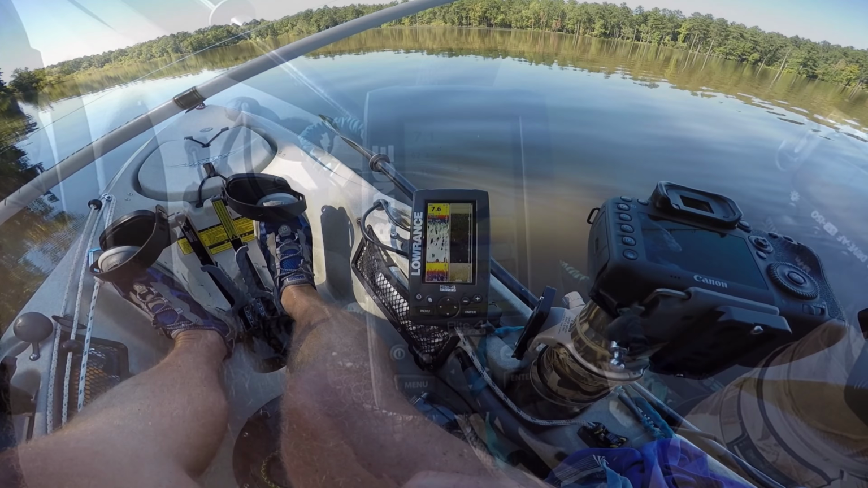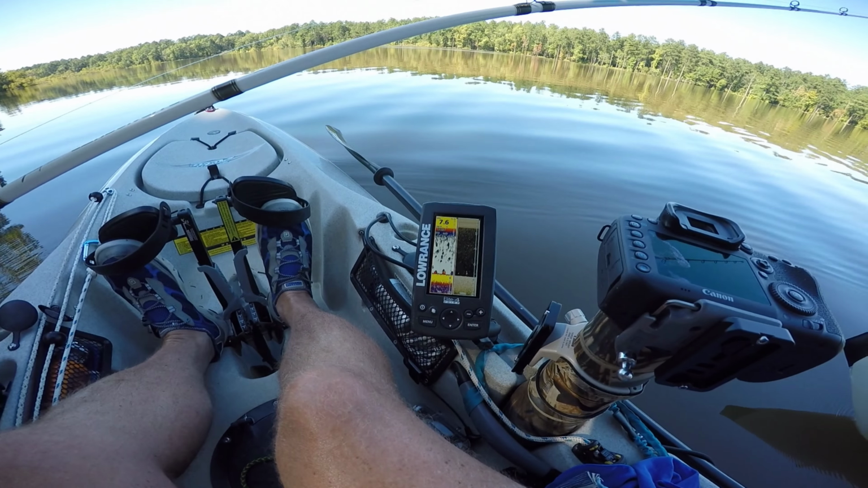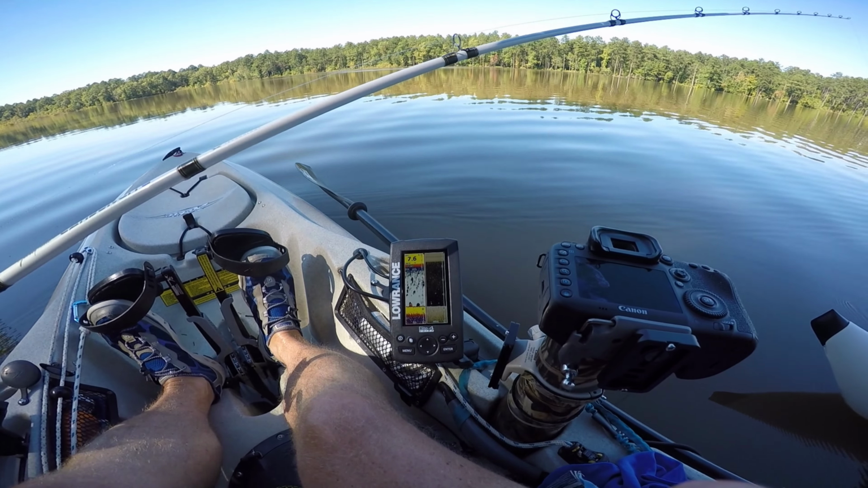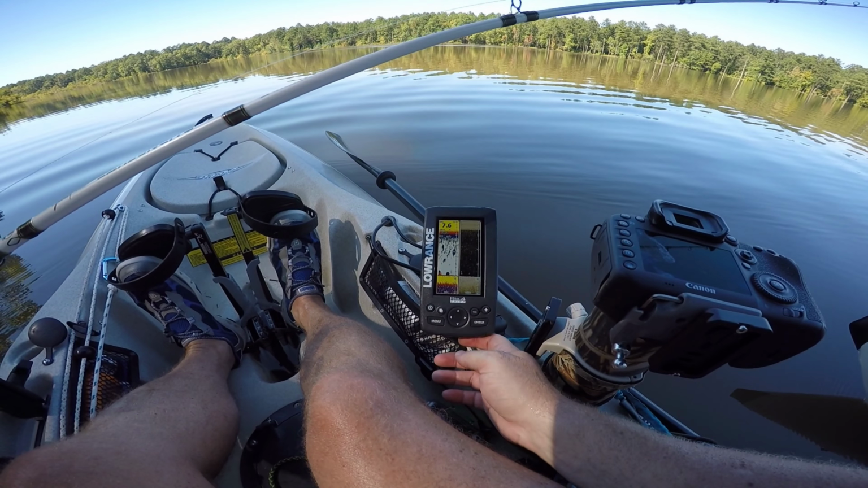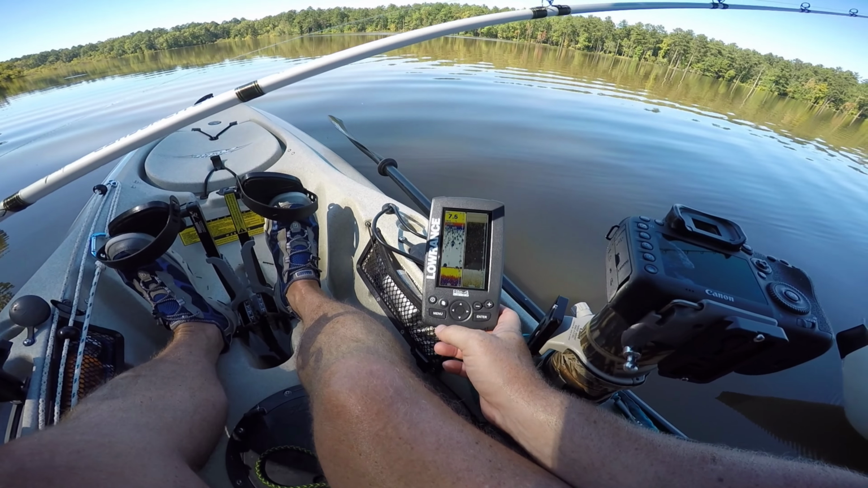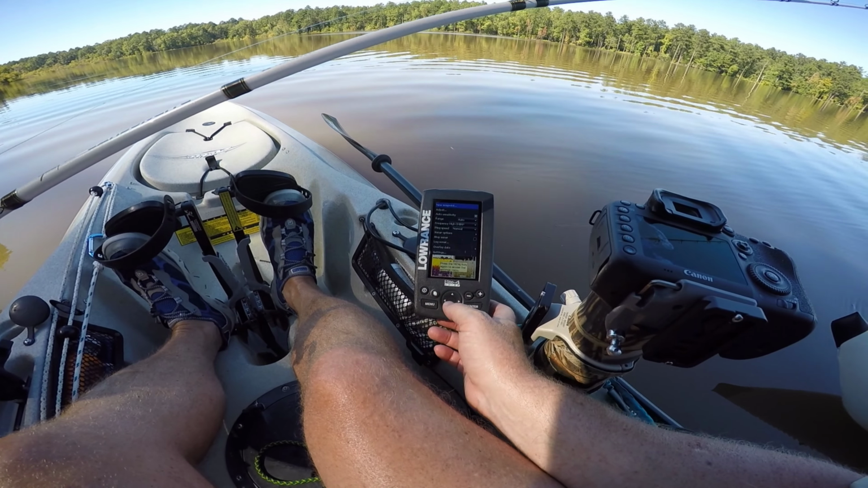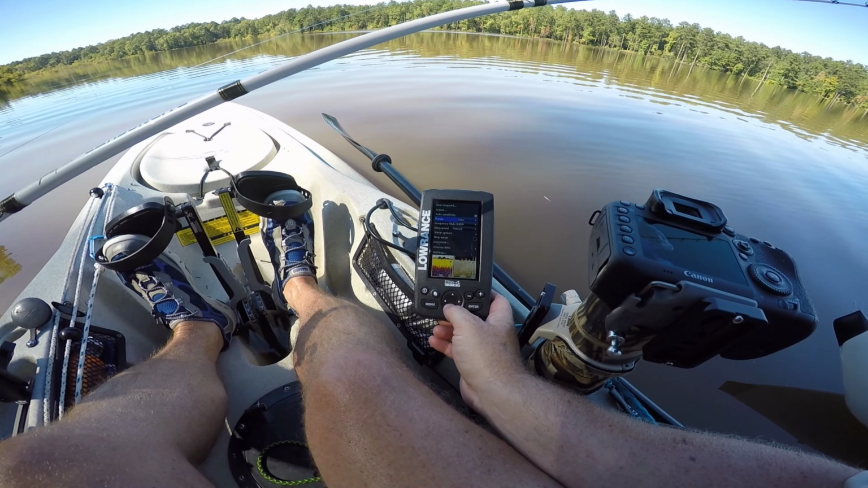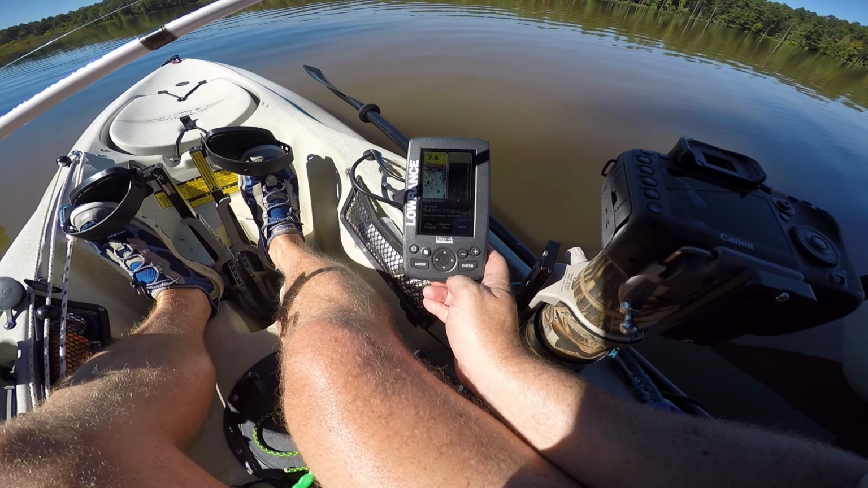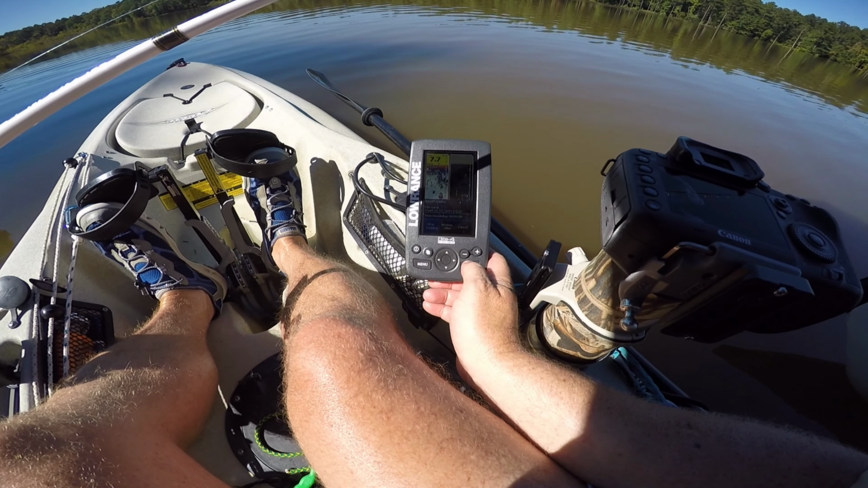Well, simple enough. Running the log on the Elite 4 chirp for pretty much all this time. I figured since I'm about ready to turn around and start heading back, that I probably ought to just stop the logging and maybe restart it, just in case. So I figure I'll try to see how that works. So I'll go to the menu. I'm on the sonar side, and I'll go down to log sonar, and you can see it's still going, but I'll hit stop logging,